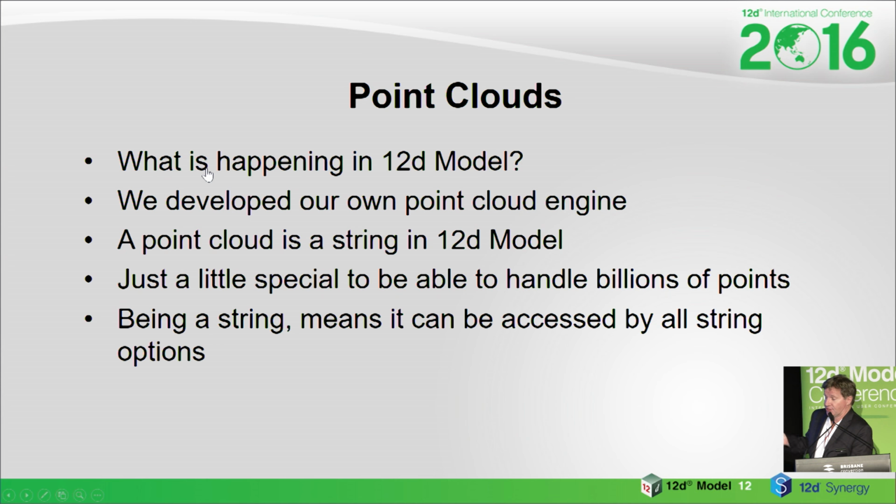So, being a string, it meant just about every option in 12D should work for a point cloud string. It may not go necessarily quick if it's a terabyte of string data, but so Peter Murray, if you're writing your macros for 1 billion points, good luck.